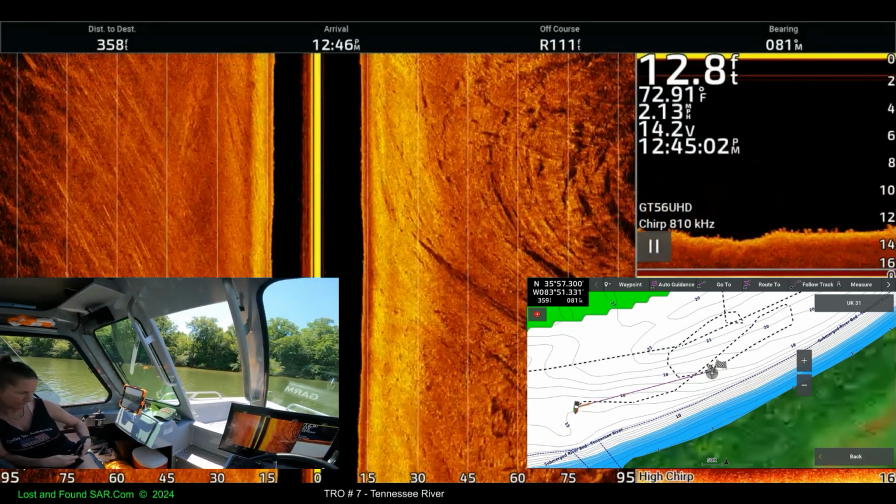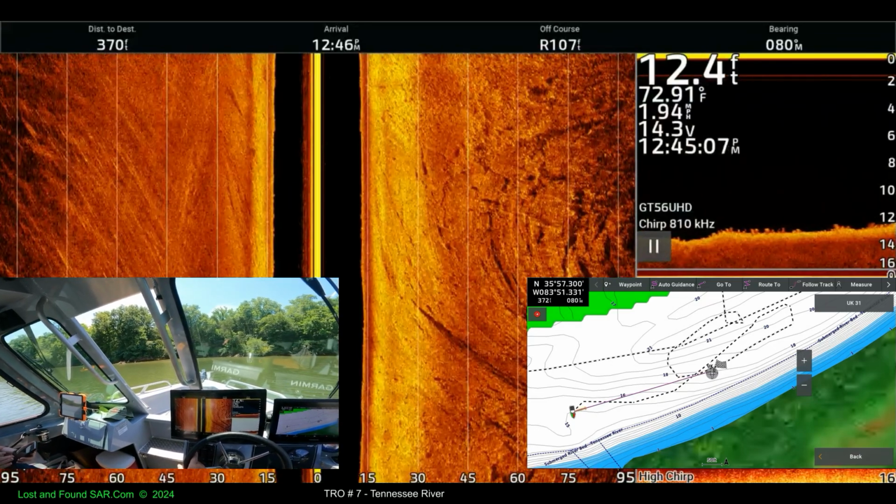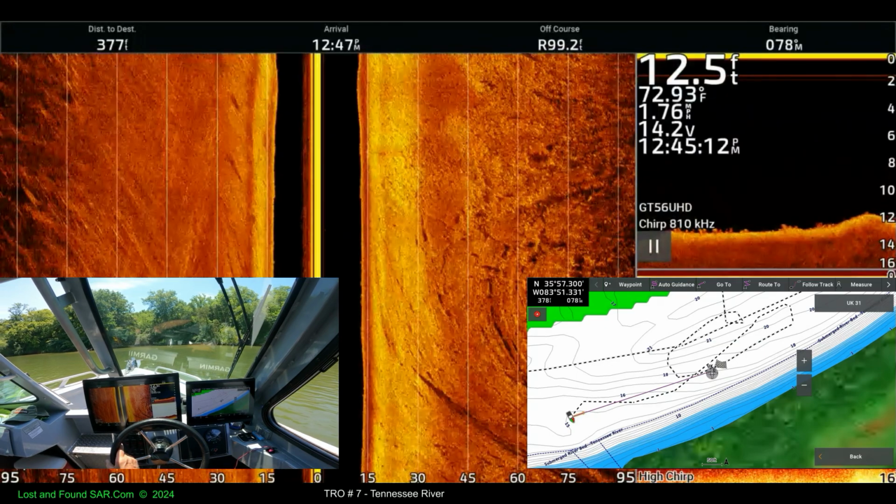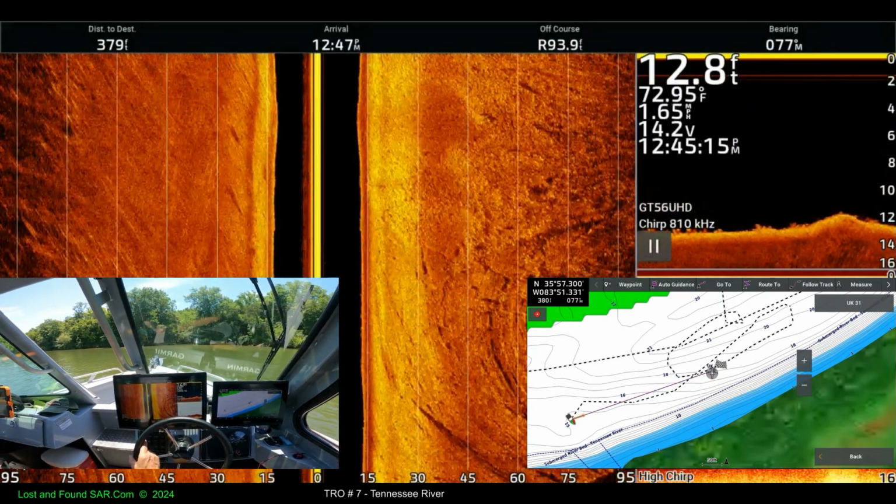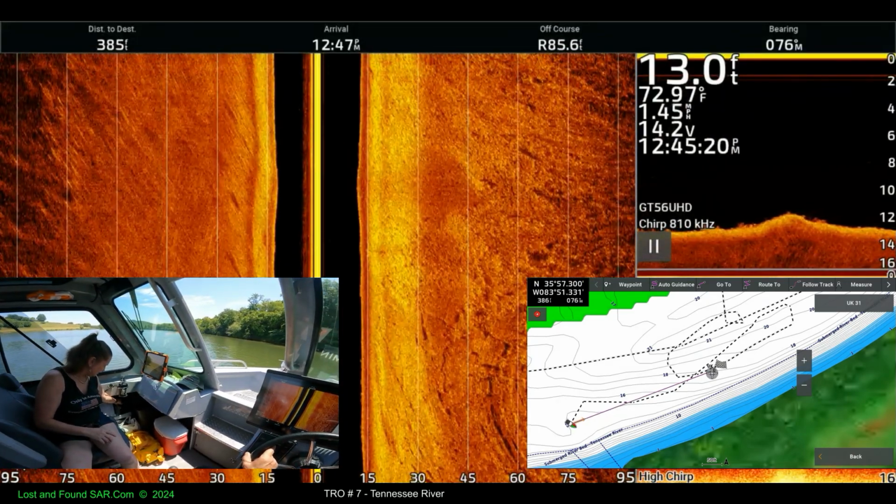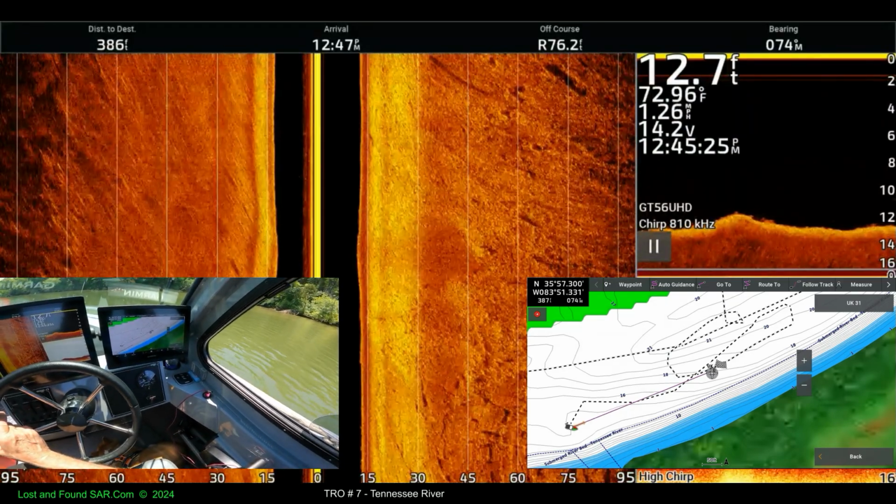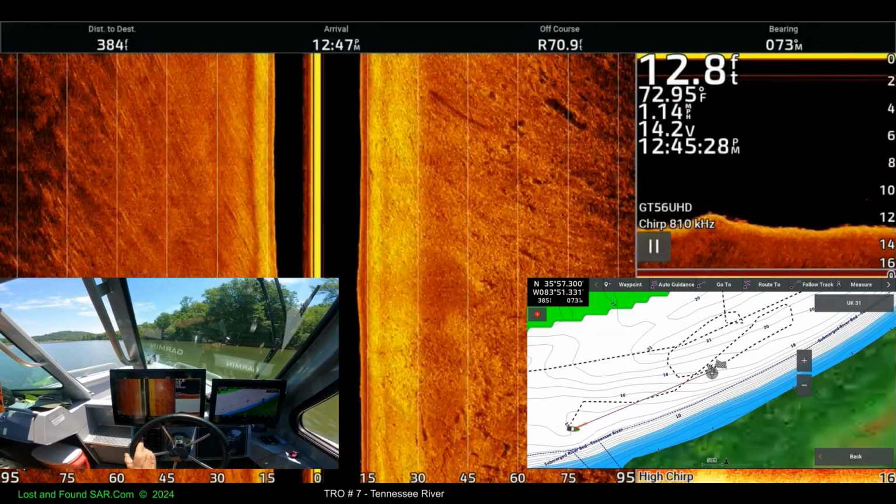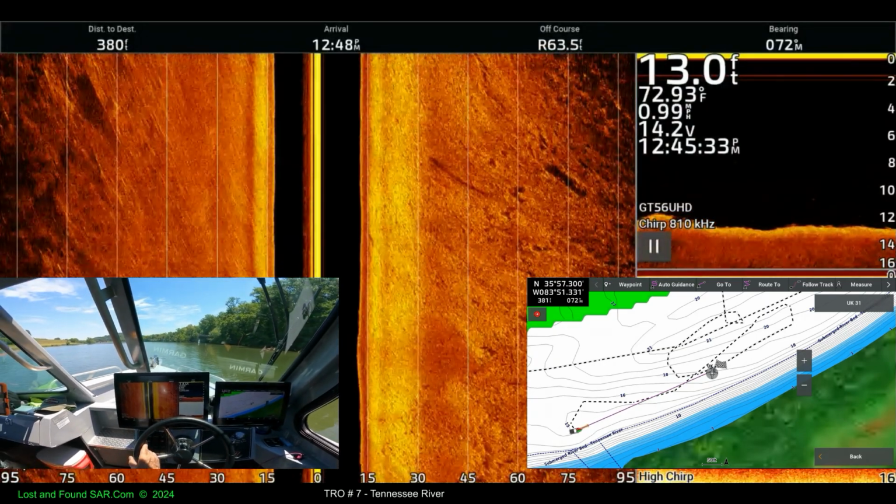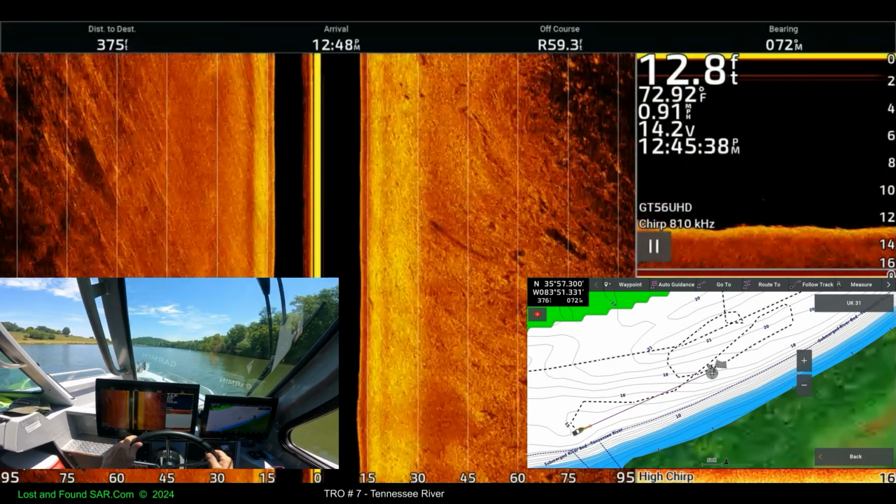You end up in them trees. Up across the shore. Ahead.